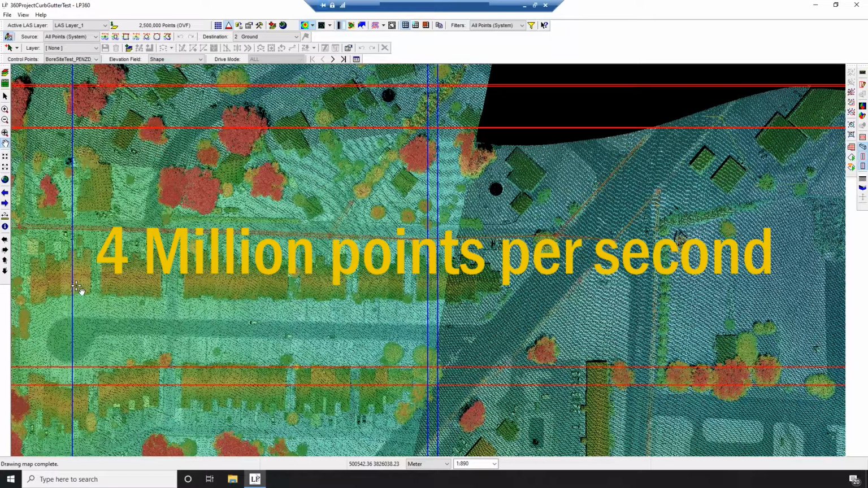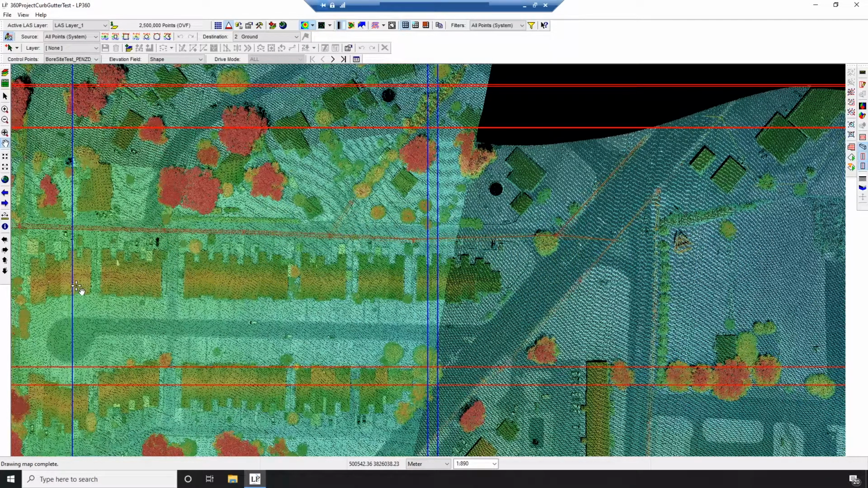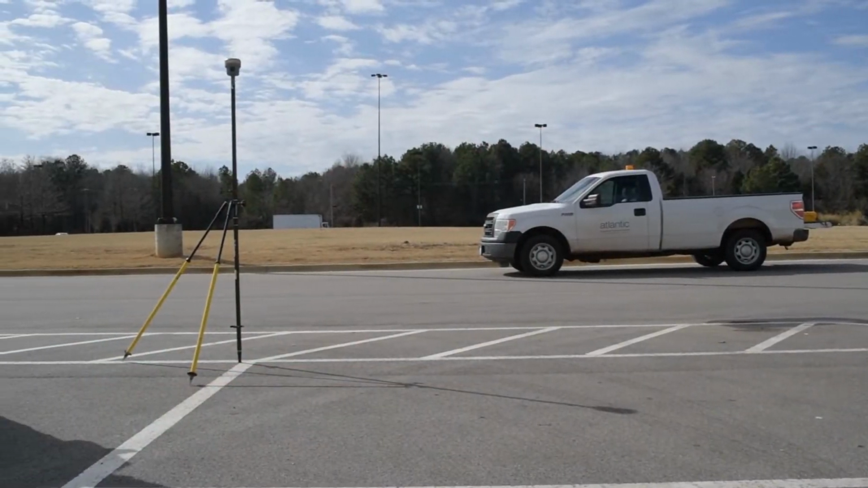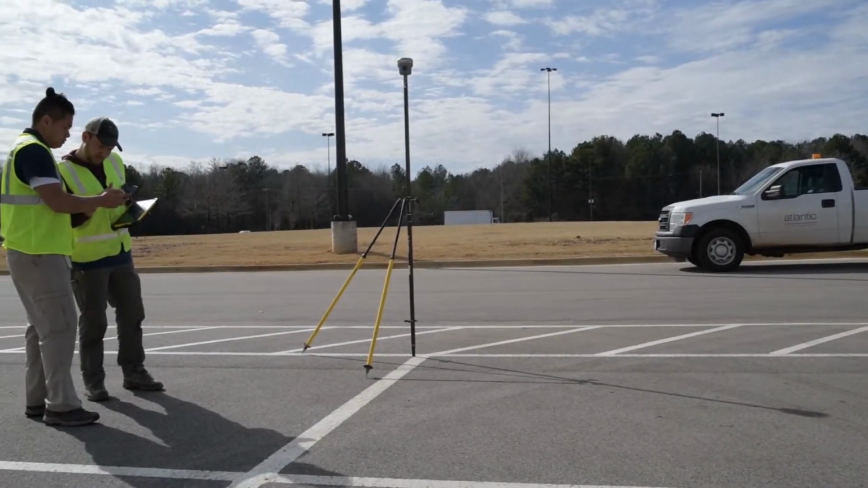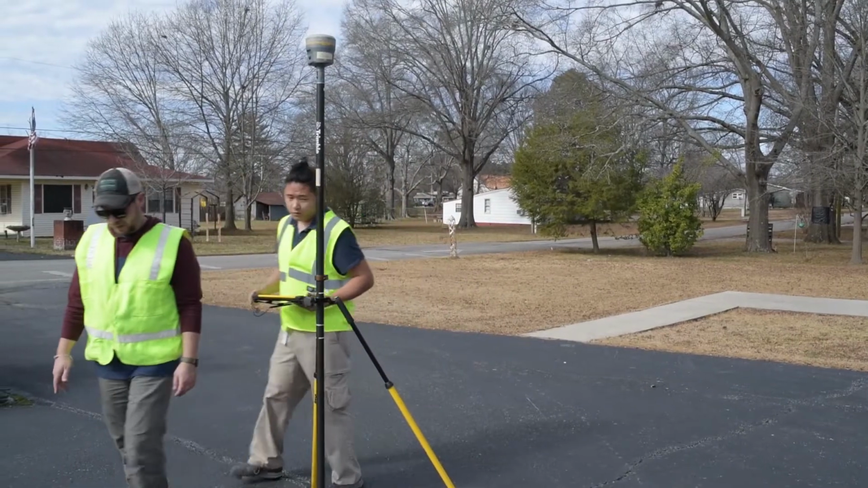So very easily, we're able to achieve that 80 to 100 points per meter collection rate. This allows us to get greater detail than we ever have in the past, and allows us to do fantastic things. So let's look at this sample of field collected VRS data collected by our survey crews and see how it compares with our algorithmically calibrated test data set.